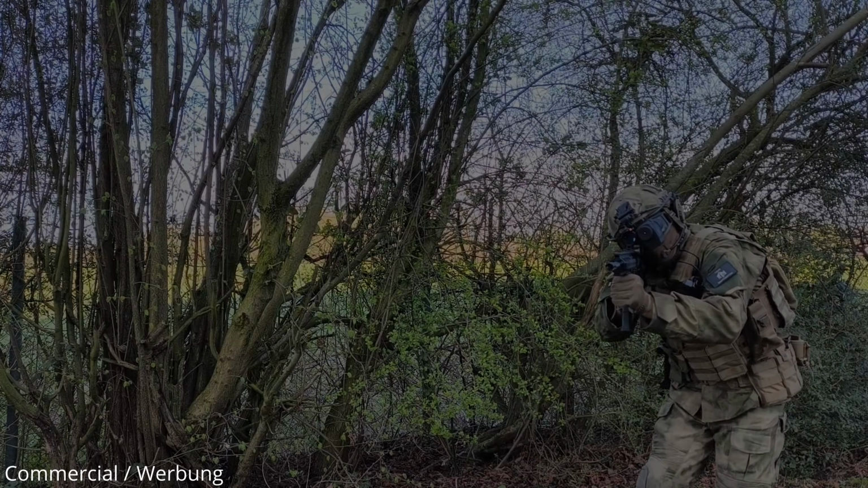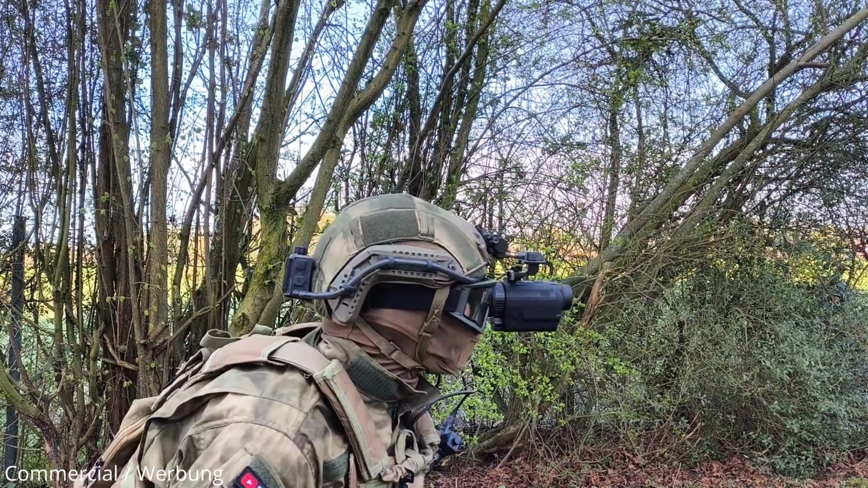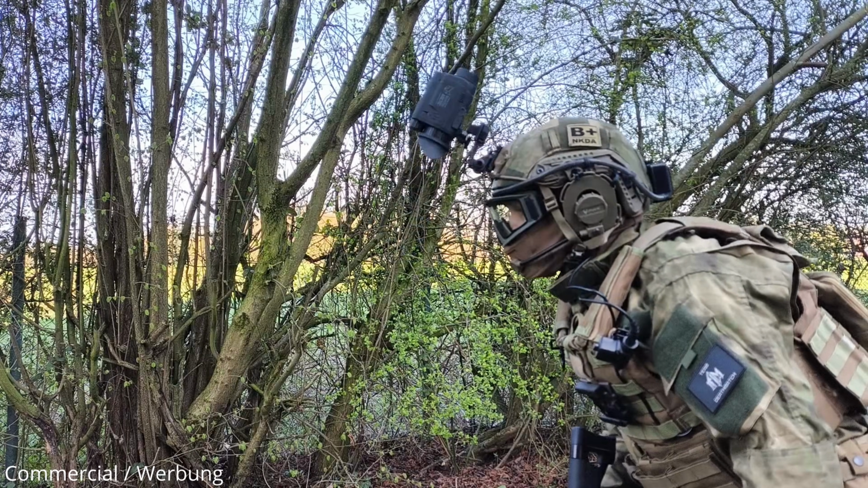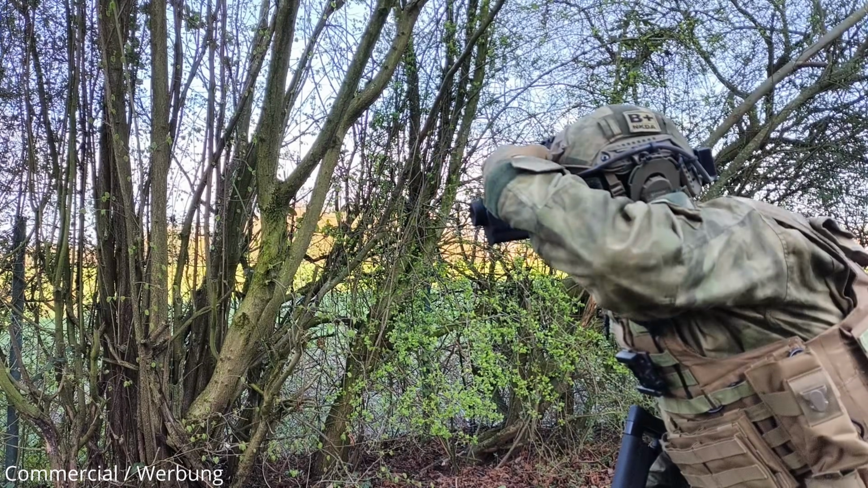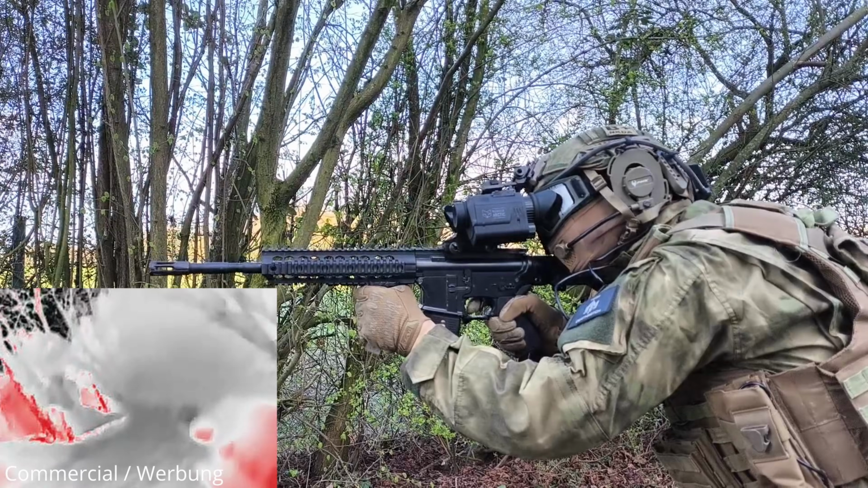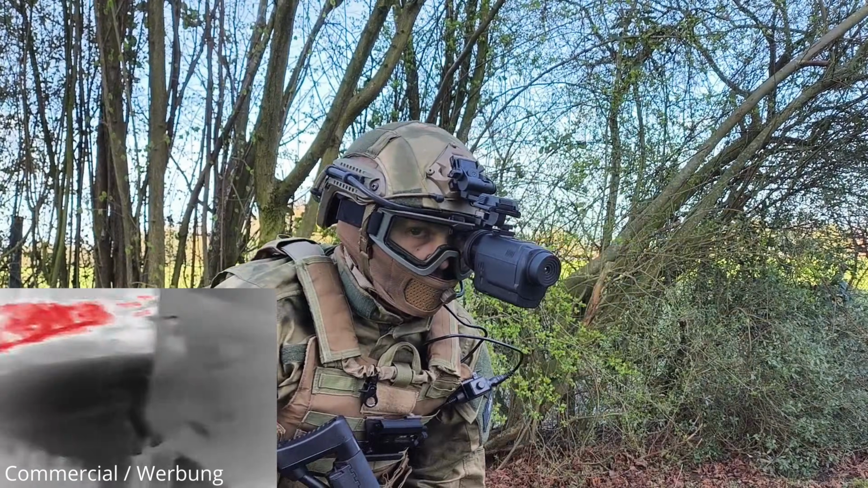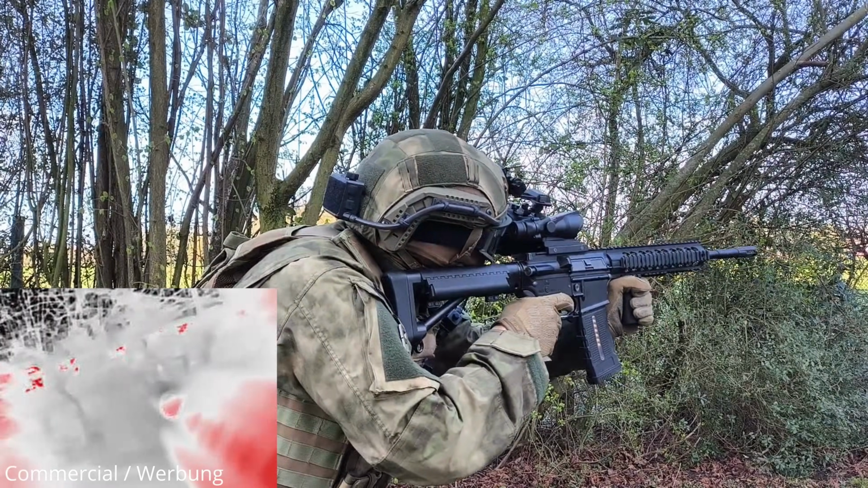This is how the Arctic looks when you mount it to your Airsoft helmet by using the Wilcox mount replica. On some helmets it can be a little wobbly. Using the two elastic strings with the little hooks on the mount can help here. Aiming with the Arctic on your offside requires a little practice, but after you got used to it, this solution combines both natural and thermal vision.